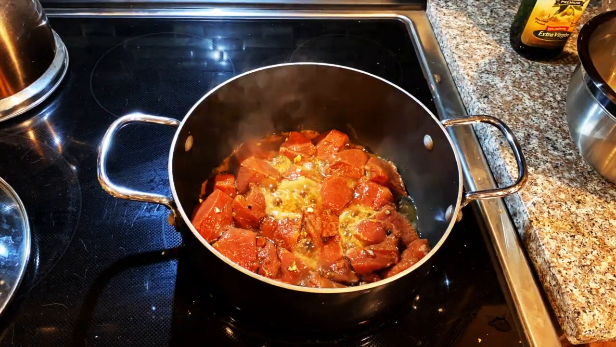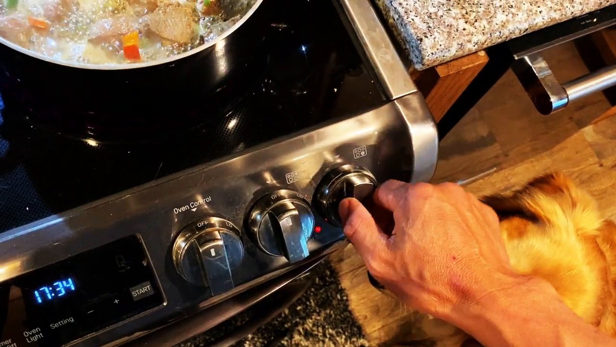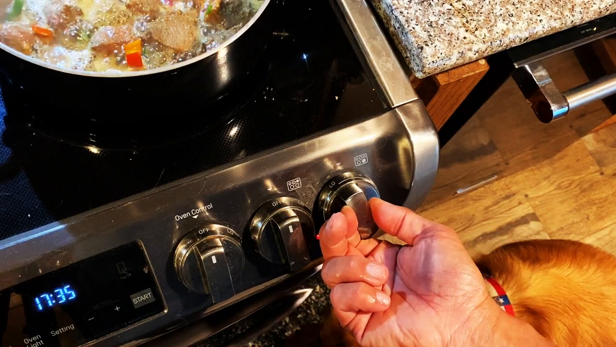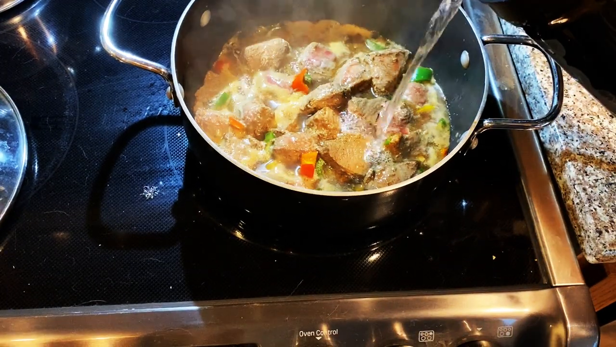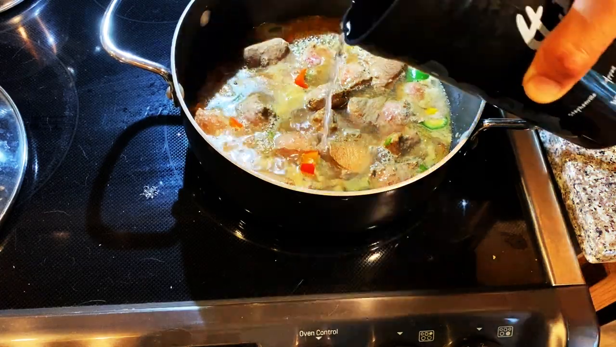Once the meat has been browned, go ahead and turn your stove to medium low. I guess 2 for this stove here. And then what you're gonna do is pour water into here and make sure that the meat is almost covered with the water.